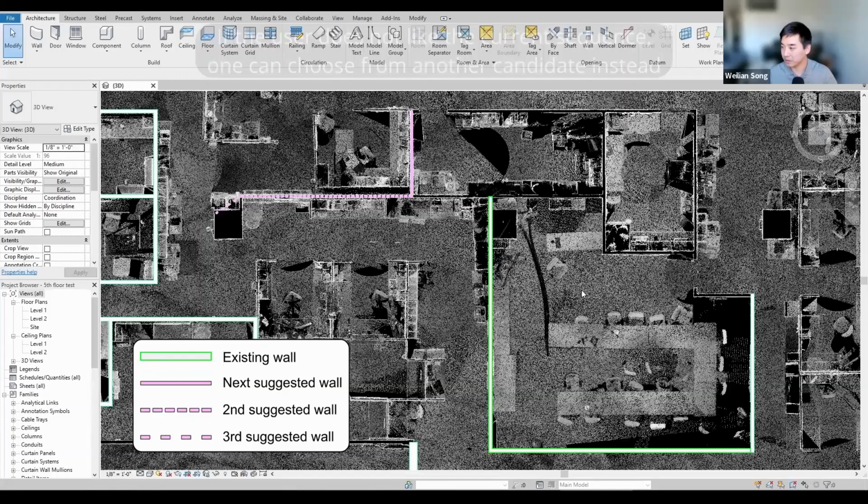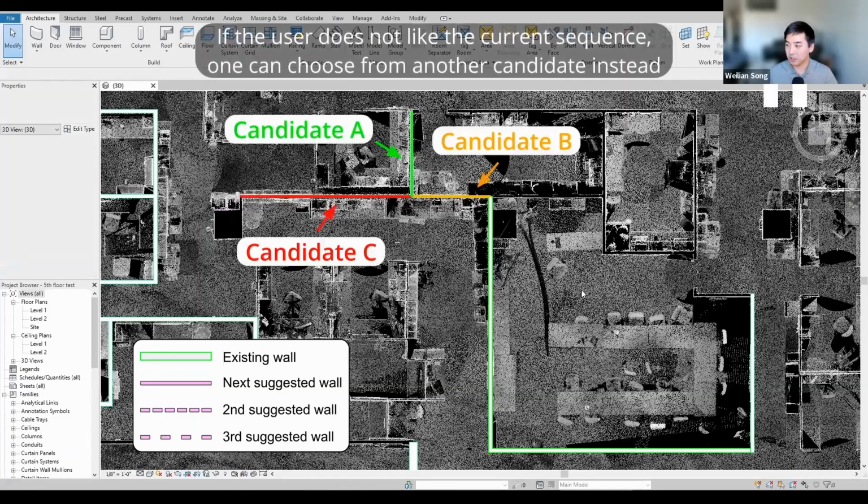If the user doesn't like where the trajectory is going, then you can just click another button and say, offer me some more next steps to choose from. And in this case, 3 candidates are created, and the user can also click another hotkey on the keyboard to choose red, green, or orange.